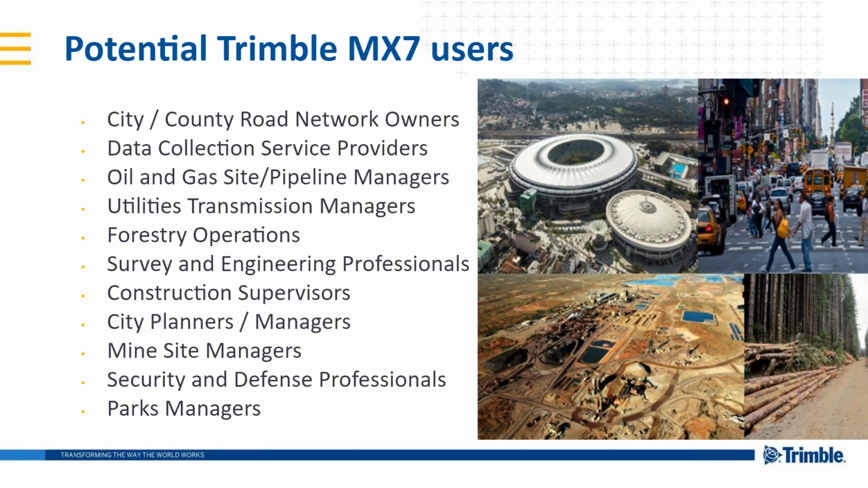And we see users of the Trimble MX7 in all kinds of different types of organizations, as well as applications. It could be from municipalities, road network owners, any kind of utility type of organization, forestry operations as well, people managing trees along major roads, and the list continues, and it's quite a variety of different uses there.